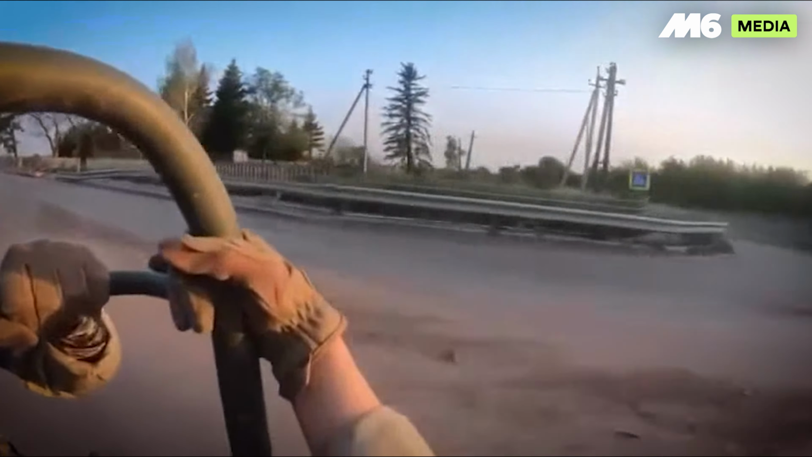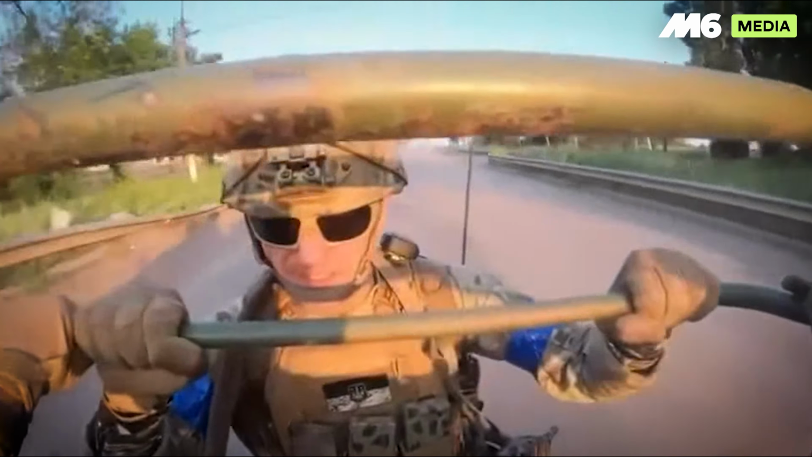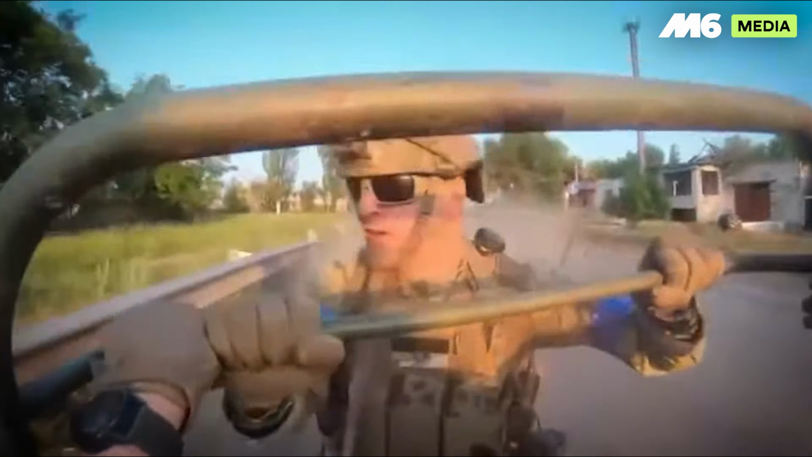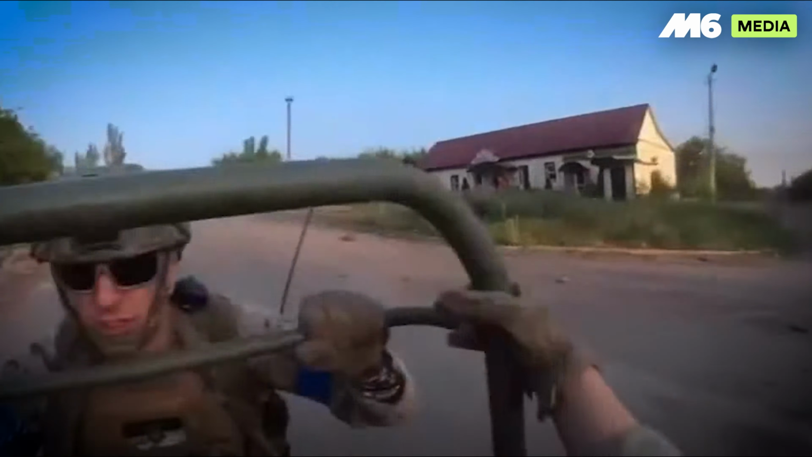GoPro footage shows a Ukrainian Polaris buggy at full speed when a Russian Lancet mini drone whips past the gunner and detonates in the dust behind. 10 seconds of pure adrenaline, no one is hurt.